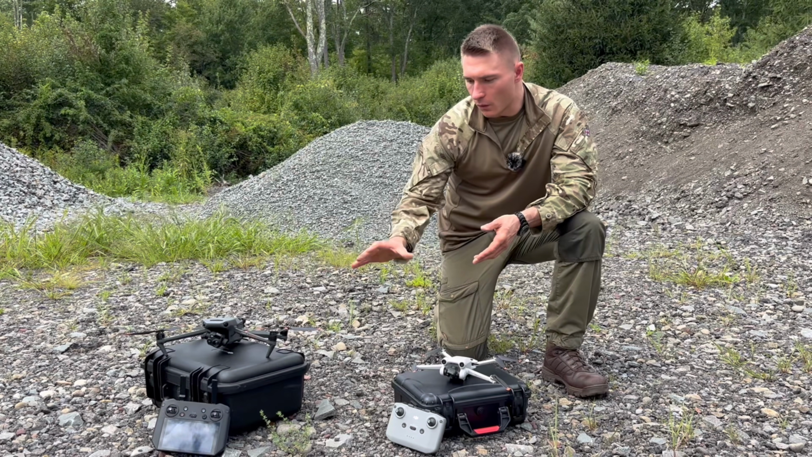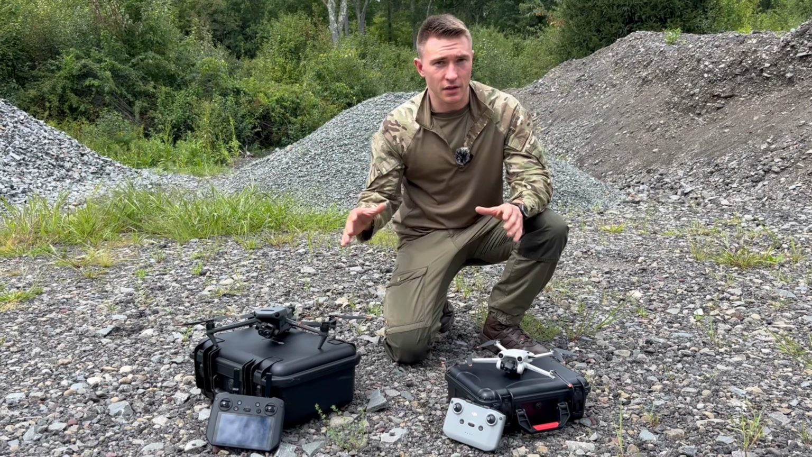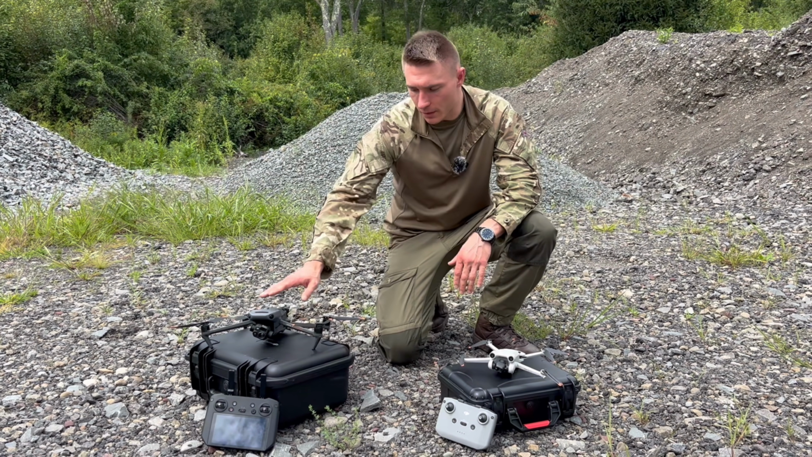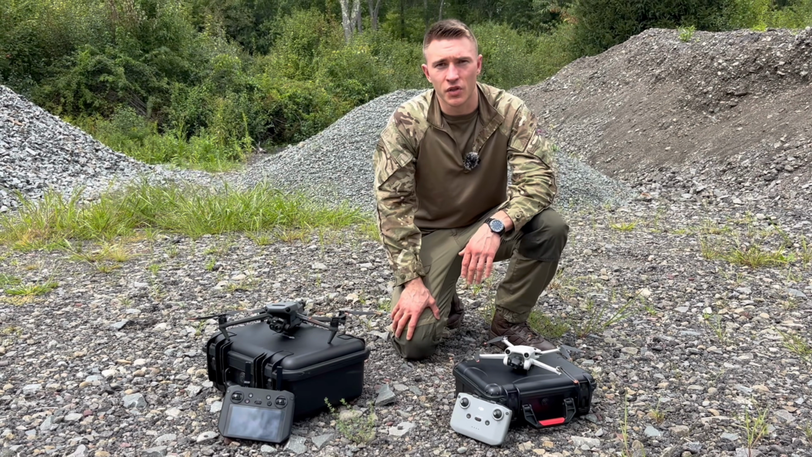So knowing what these drones are capable of, what's out there, is again going to help us counter them. So that's a quick breakdown on the drones. Today we're mostly going to be using this guy with the thermal capability. So with that, let's get our kit on, patrol, and get into it.